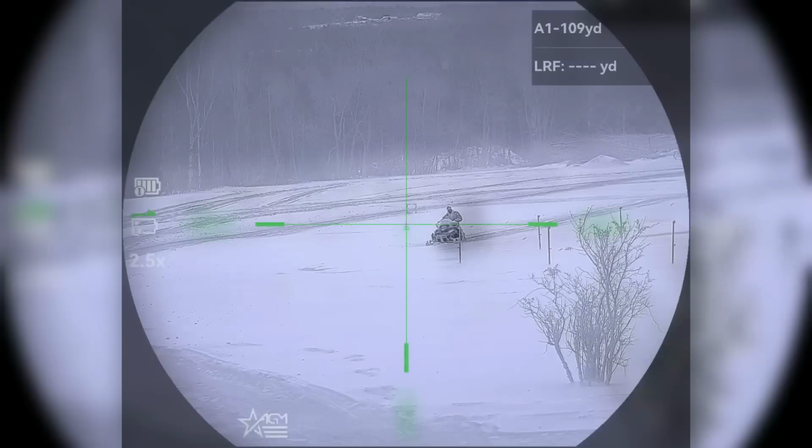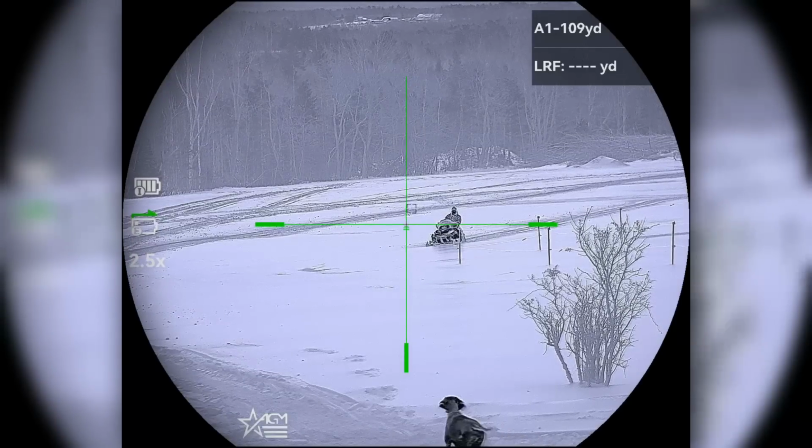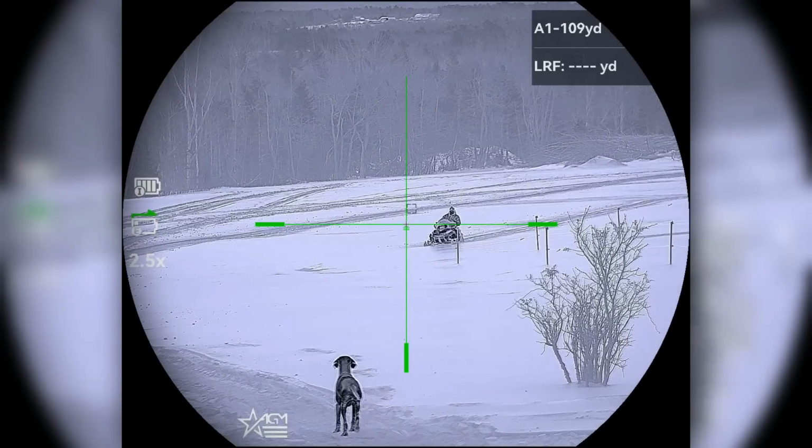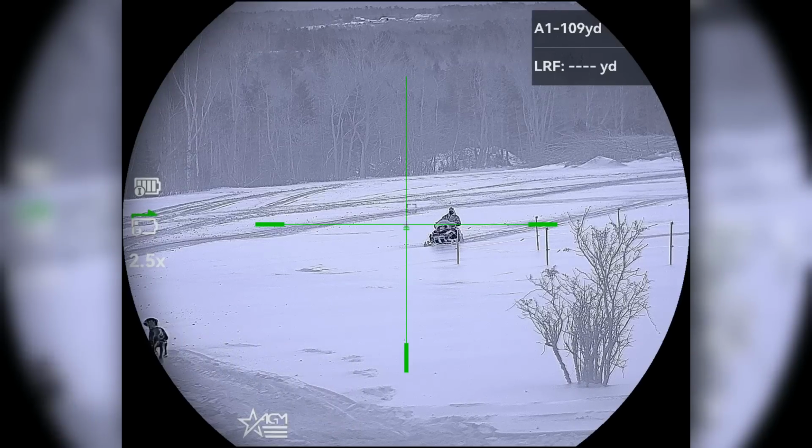You're going to be identifying animals at 1,000 yards, no problem with this thing. It is awesome. You can zoom way in and still have enough clarity to identify. That's really not going to be an issue whatsoever.